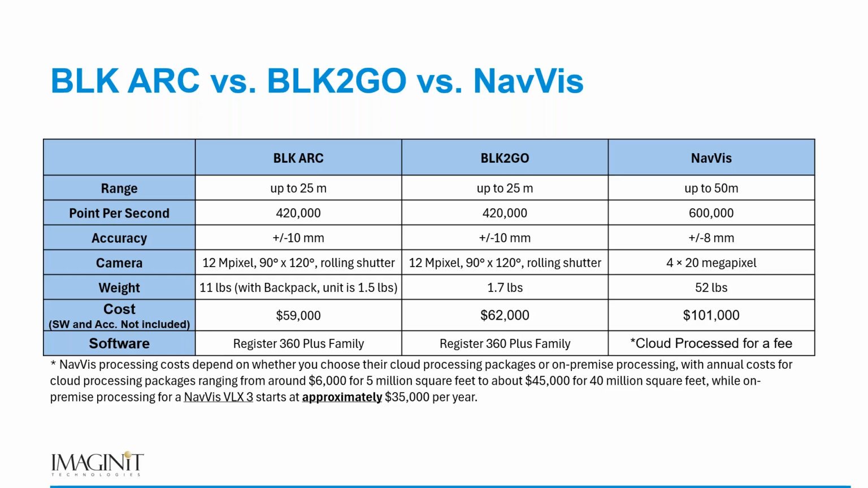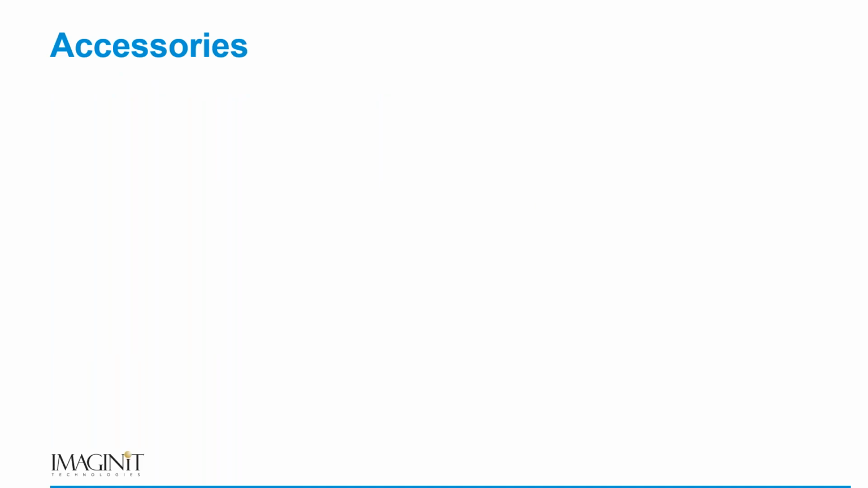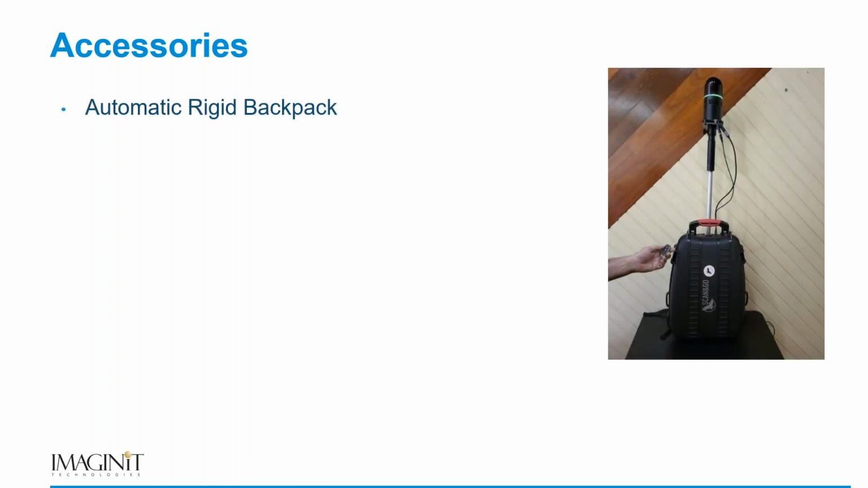All right, awesome. Let's take a look at some of the accessories that are available with the ARC. So we're going to start with what they refer to as the automatic rigid backpack. And this is a very appropriate name for this backpack, because if you take a quick look there, you can see that the backpack is made of a hard plastic, although it is comfortable to wear. And in the gentleman's hand there is a remote control. So this backpack allows us to push a button and raise the scanner up, lower the scanner back down.